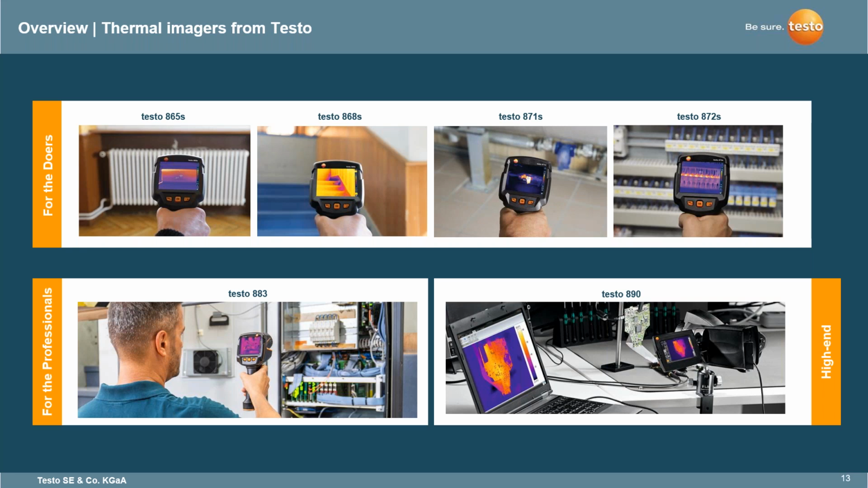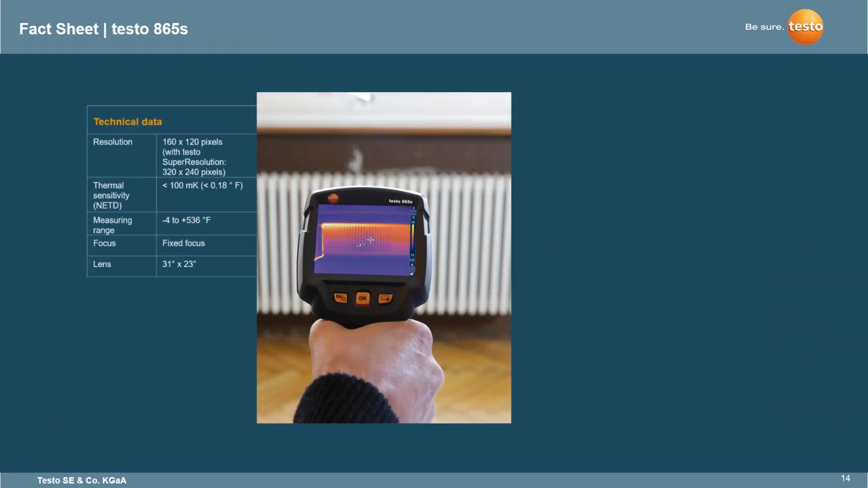And then you've got your 883, which is the imager for your industrial sectors, your power distribution folks, your solar groups, and also even an imager where in the electrical components, this also has some unique features and some unique different pieces of software that work as well. And then the Testo 890 is our top end imager that has the process analyst functions, and it's able to do some data logging as well for R&D purposes.